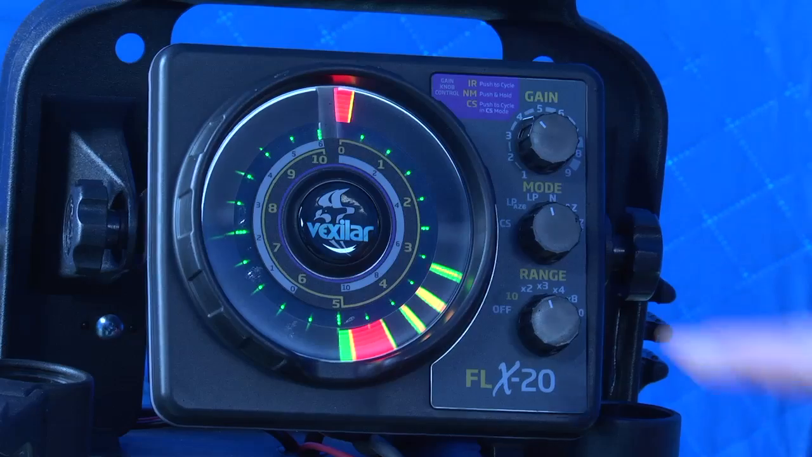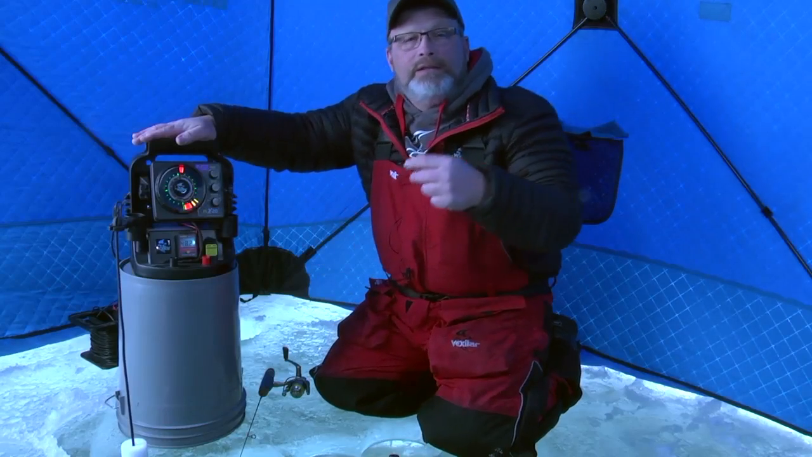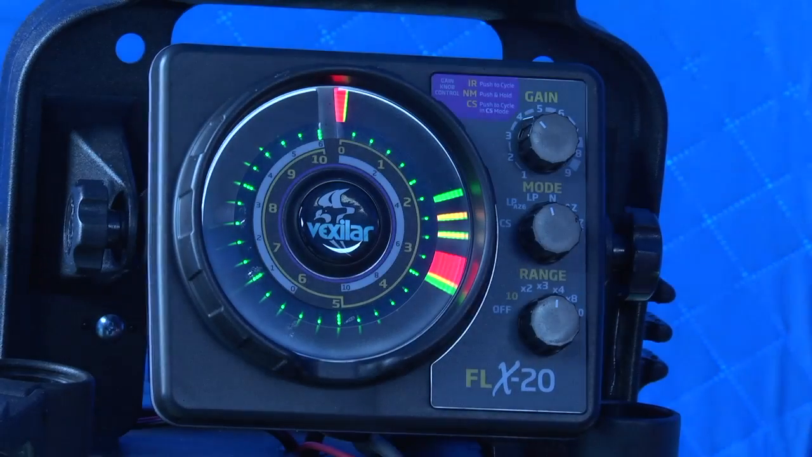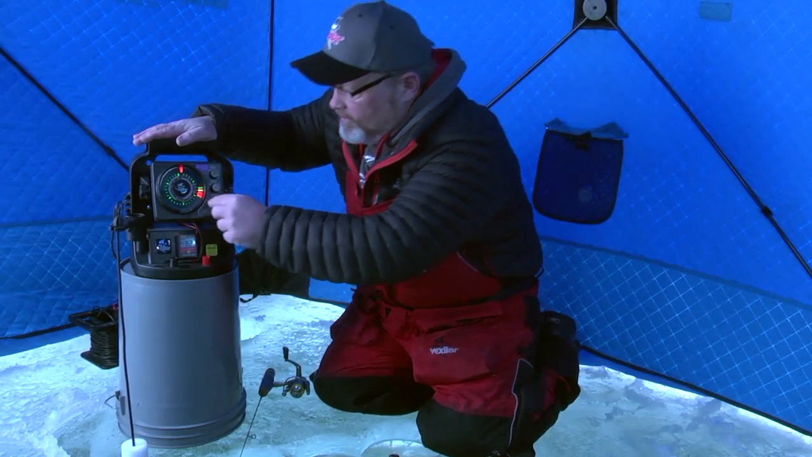Now I can go from the 10 foot range to the 20. Notice how everything suddenly gets smaller. Then to the 40 or to the 30 foot range. You see, we try to, at Vexilar, give you the maximum resolution you possibly can.